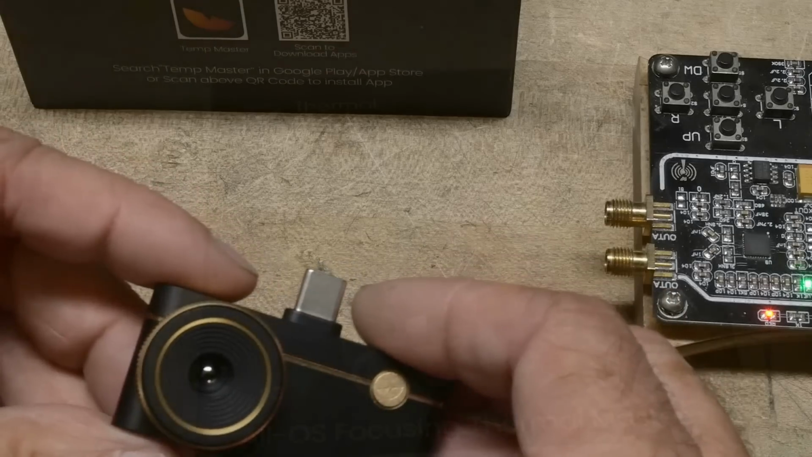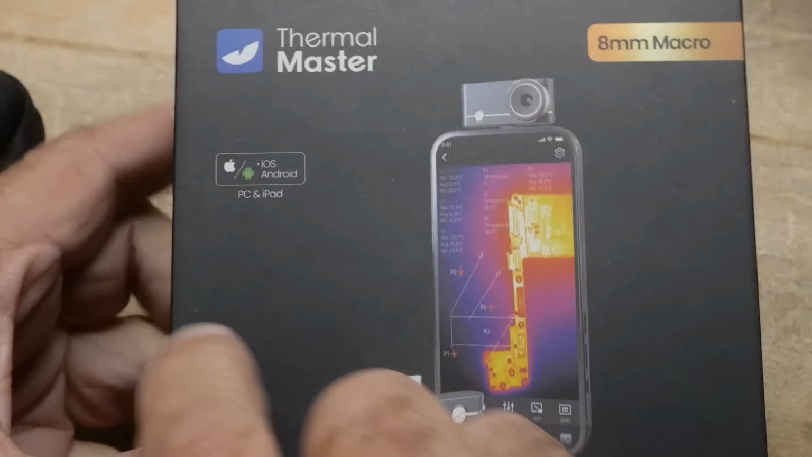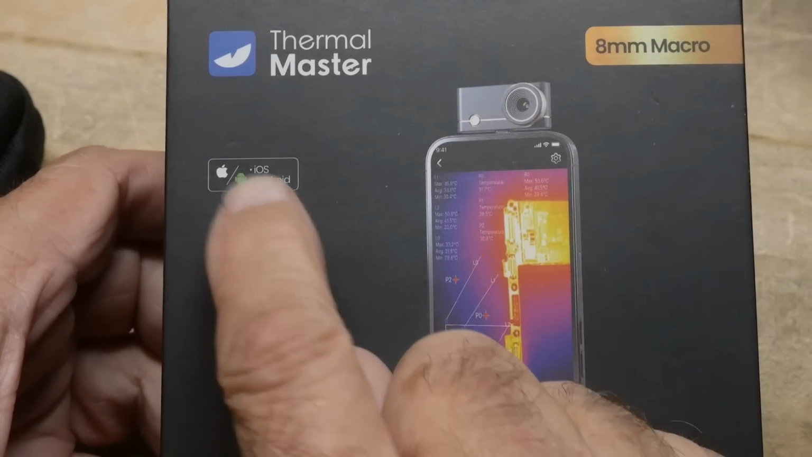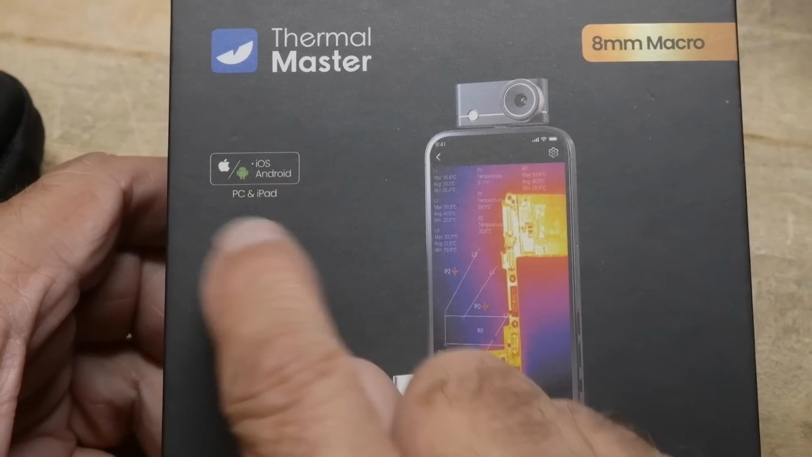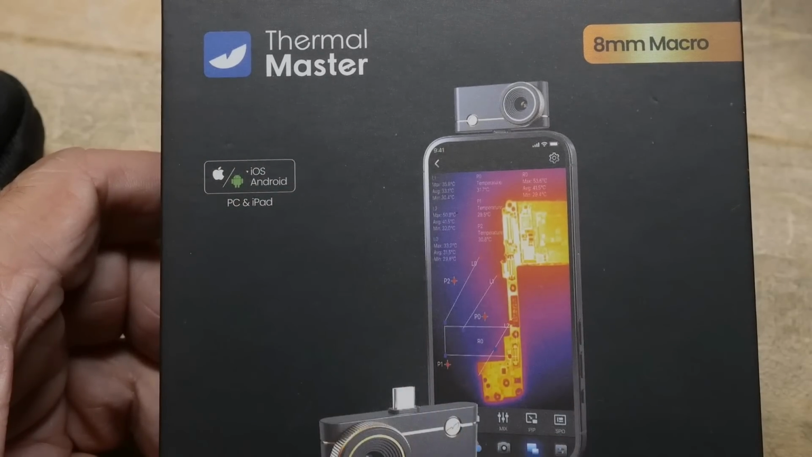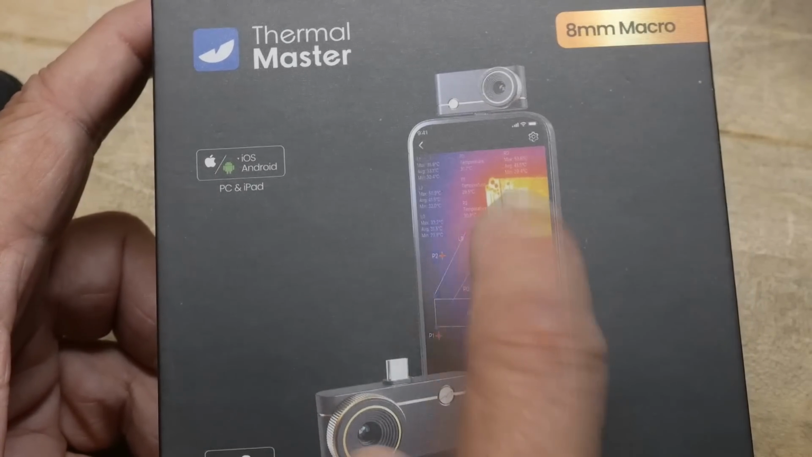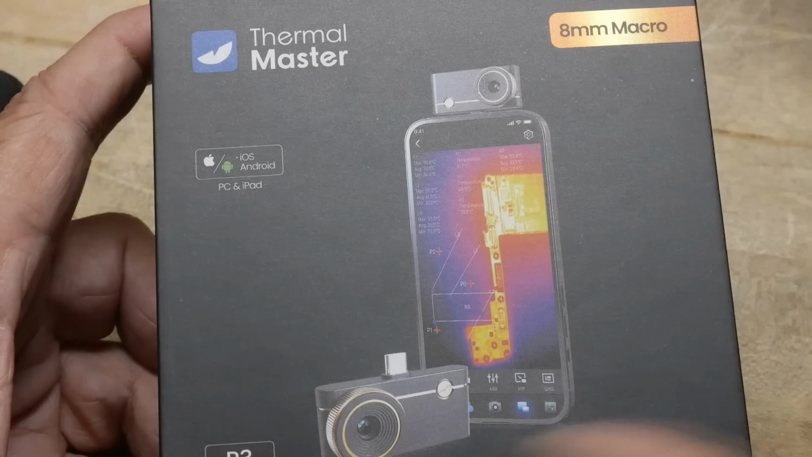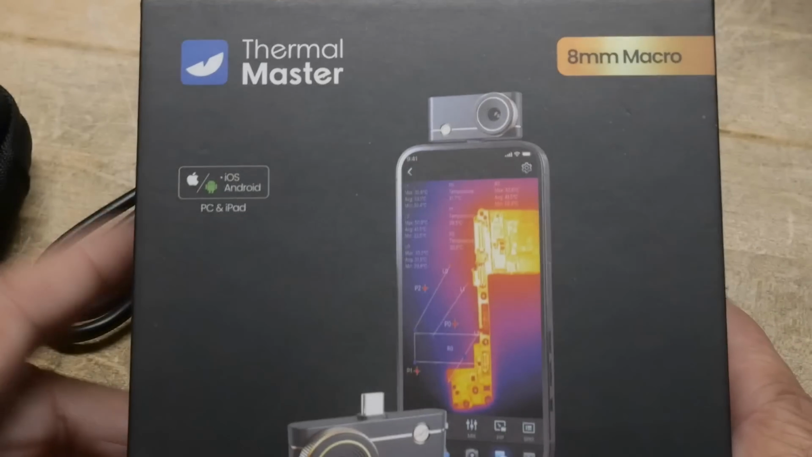I like it. So I forgot to mention one thing. I want to make sure you understand. This one unit here works with iOS and Android and PCs and iPads. And so it's USB-C. It'll work on all of those, and it has software for all of those. So you don't have to use it with your cell phone. You can use it with your PC or whatever, and it comes with an adapter cable for all that kind of stuff. So yeah, there you go.